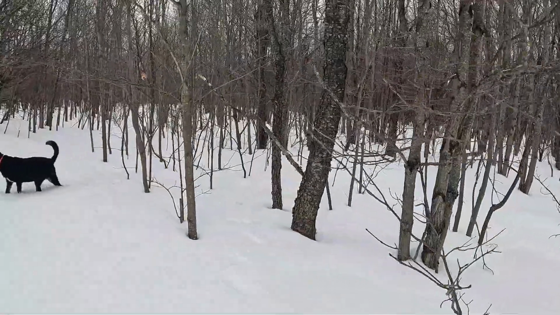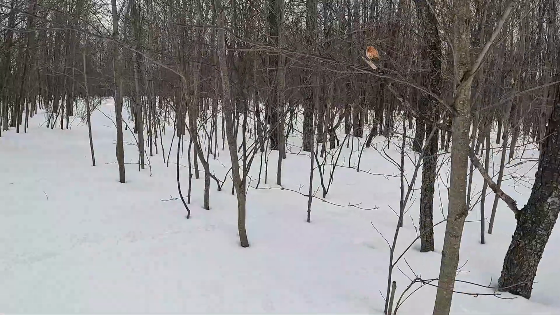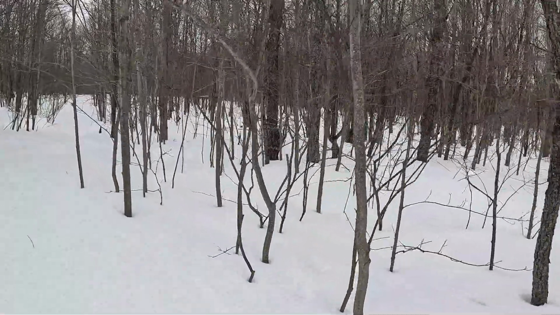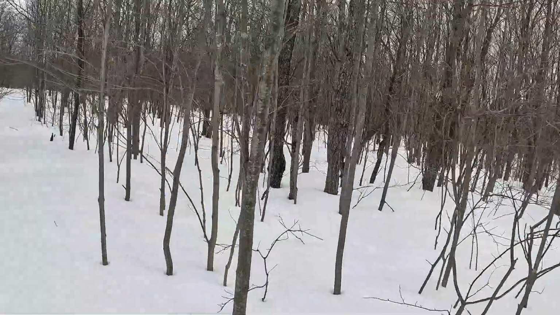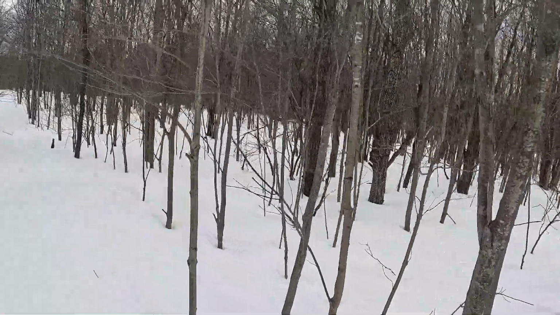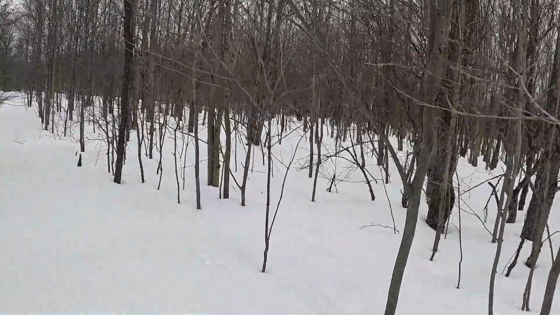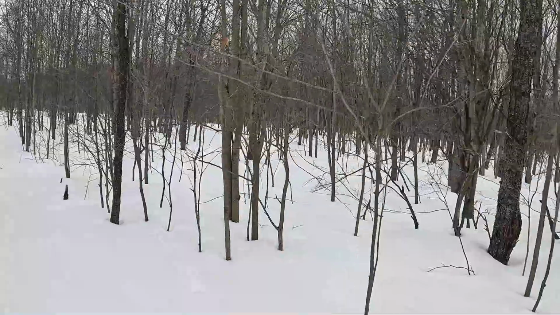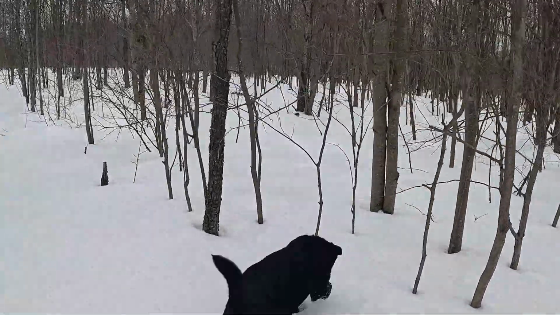So there are so many special, wonderful things about owning a large wild property. But one of them is your pets, because they get to go outside and wander around and smell all sorts of things and feel the wild, and they're just so happy, just overjoyed. They love it.